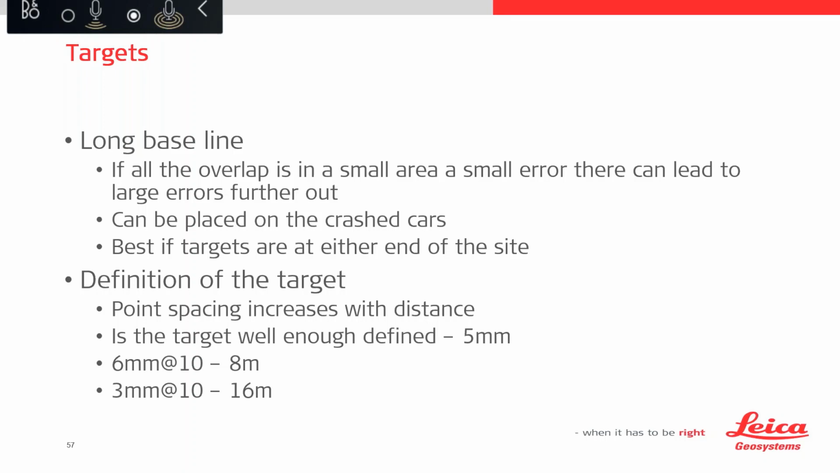We would need a decent definition on those targets, but you don't need to do specialized scans as long as those targets are within the range of that scanner to get the appropriate point spacing. So if you do say a 3 mil at 10 meters scan, you could put your targets 16 meters away, and they would still have a good automatic recognition in software to pull out those target centers.